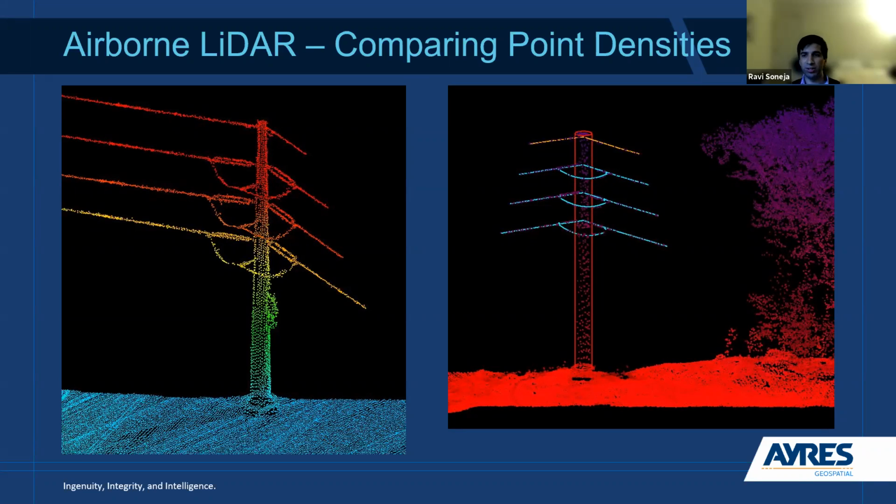And you notice the point density is down quite a bit. It's harder to make out features as far as the conductors. That's really important for us when we're extracting those points of attachment. It helps to be able to see where that actually is.